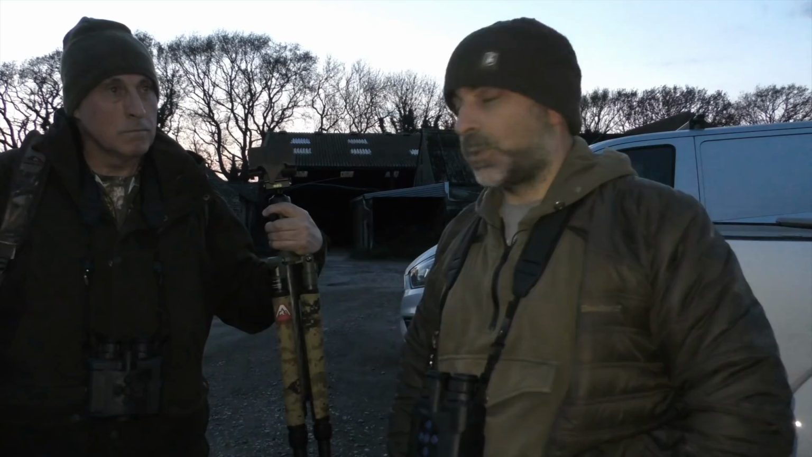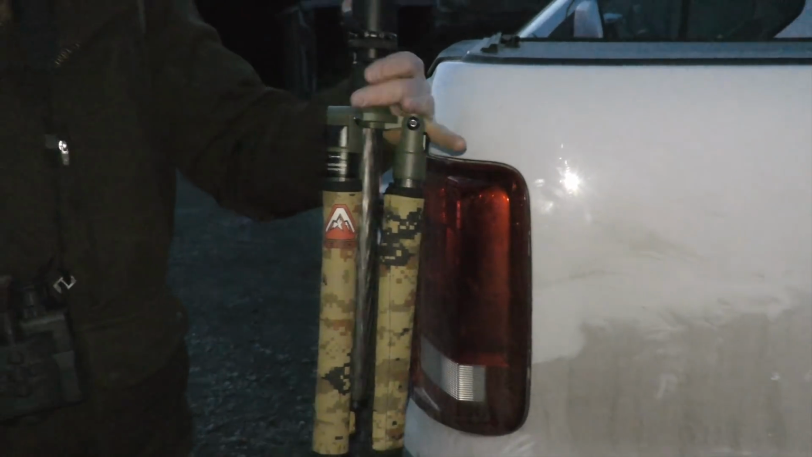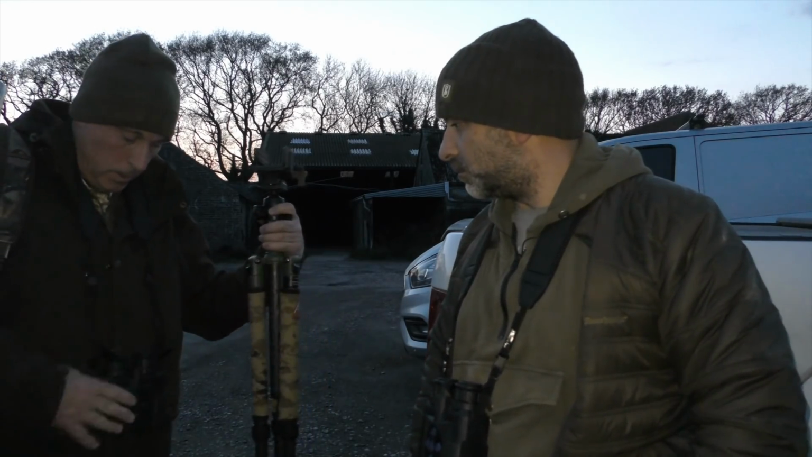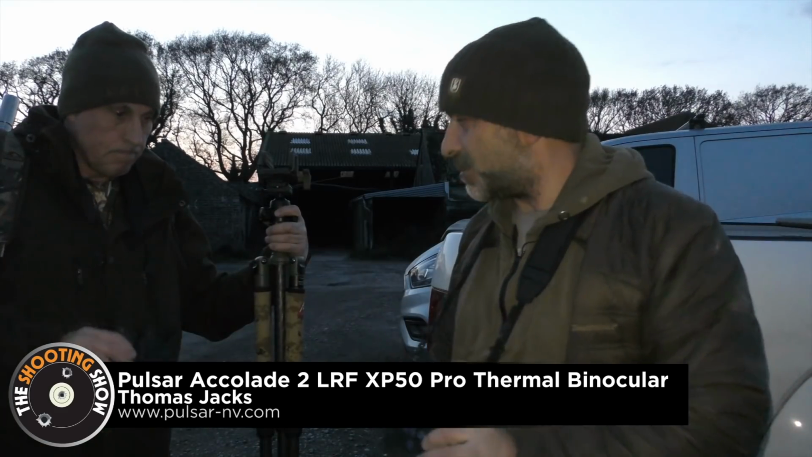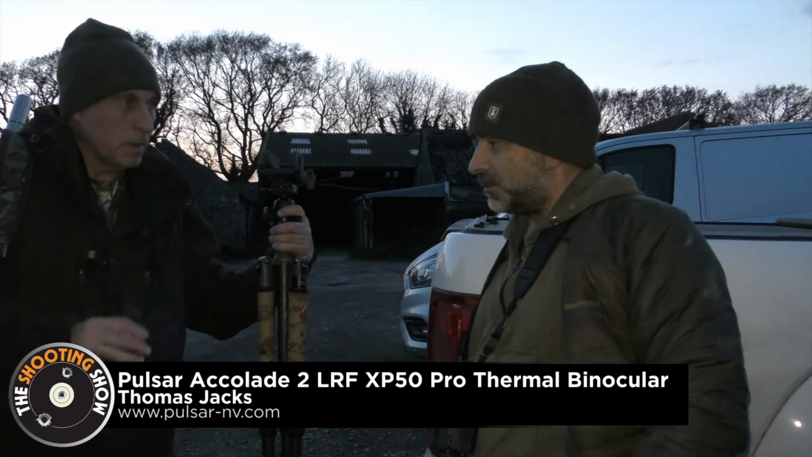Just quickly, what gear are you using this evening, Mark? Okay, I'm using the Recon tripod here, again with the pig saddle. Beautiful piece of kit, very sturdy, I absolutely love it. Much favoured now more than my sticks. I've got the Accolade 2s, which are exceptional. I've just had a repair of them as well. They are very good, aren't they? Outperform anything I've ever seen, and for a spotting device, you cannot beat that for me.